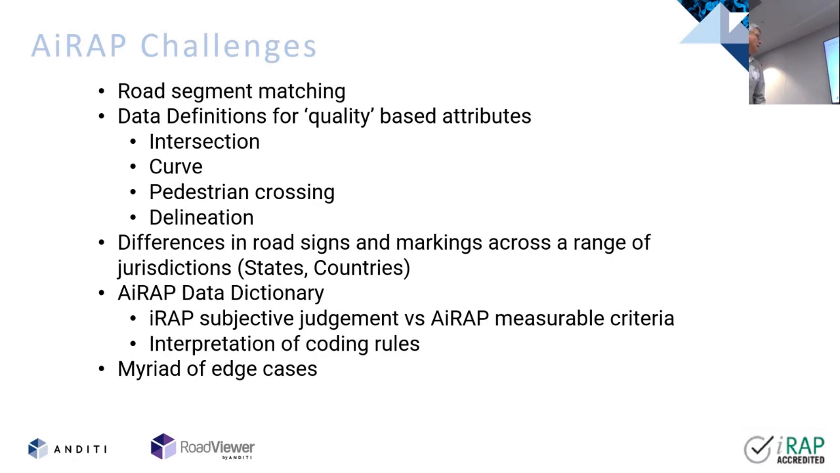And then this data dictionary, the iRAP relies very heavily on the expertise of the person coding it in the first place. Okay, and that expertise, even amongst experts, is not consistent, as we know quite well. But there's a lot of subjectivity that goes into it. For us to do this from remote sensing in an automated way, we basically have to have good hard definitions. And we've spent a lot of time working with iRAP on that, and we've got to a stage now where we've got most of that handled pretty neatly.